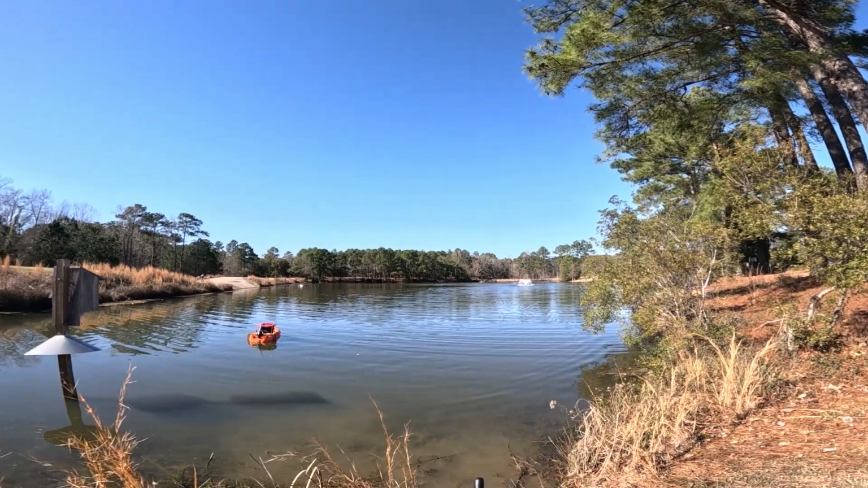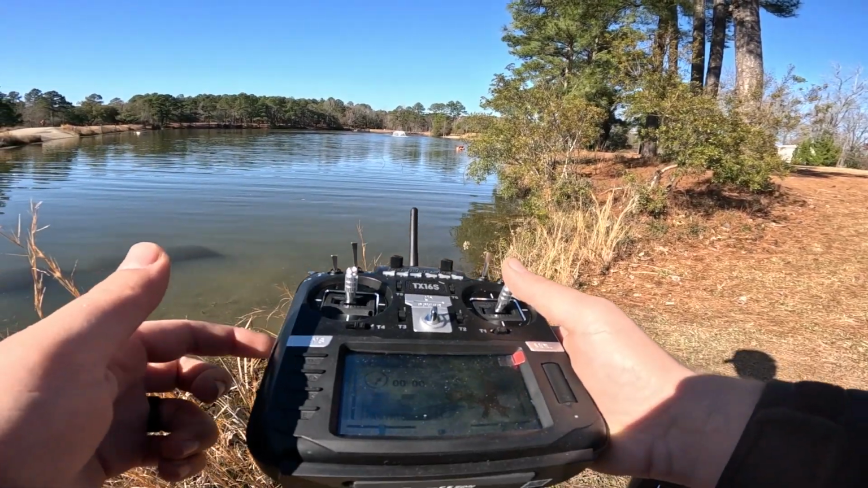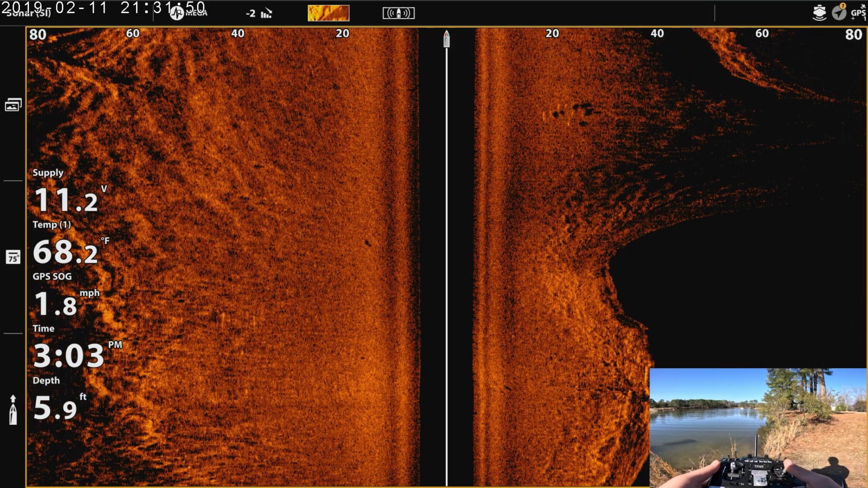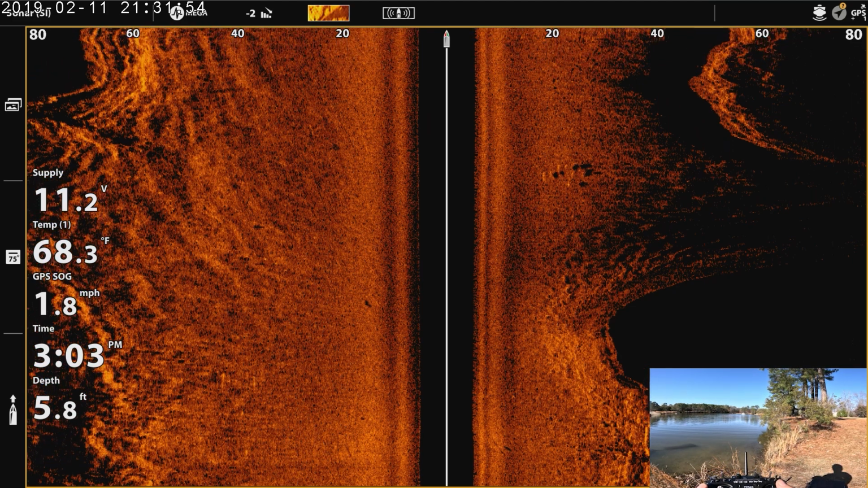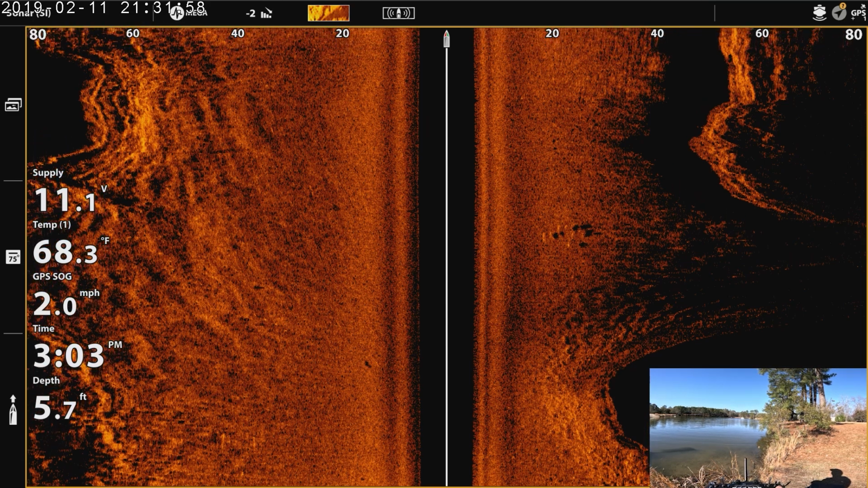Now let's go down this way. So the signal from the video definitely goes out before the controls, which is the way you want it. Ideally I'll be walking around with that screen though. It's 4 feet, so it's pretty shallow.